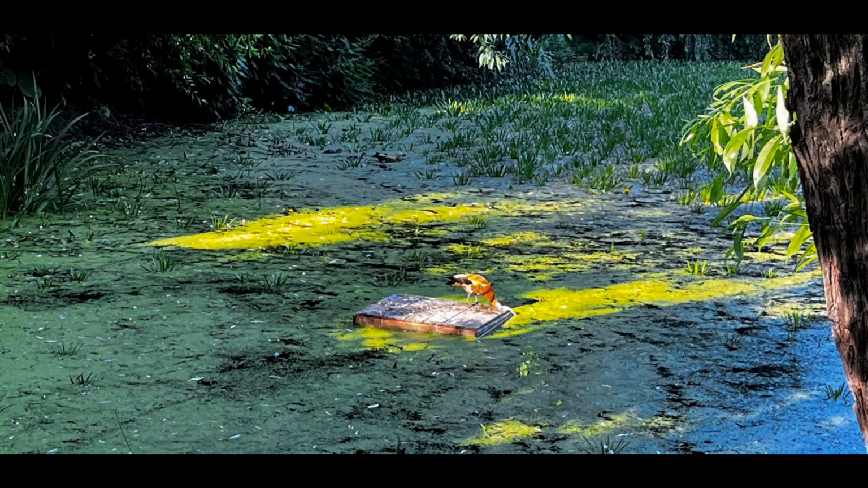And for the second field test, we're going to look at a duck in a local pond. As always, there is the visible light image first. You can see there is a raft in the center, and the duck is standing on that raft, and then there is the pond around it, some algae and whatnot on the surface of the water, and not much else really.